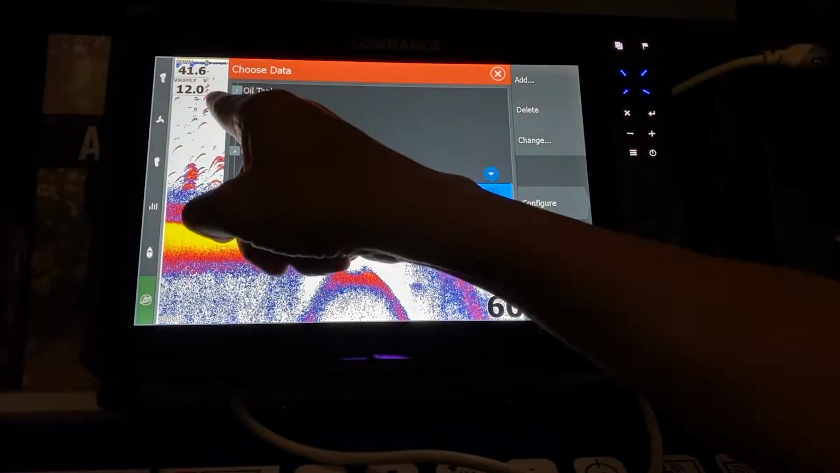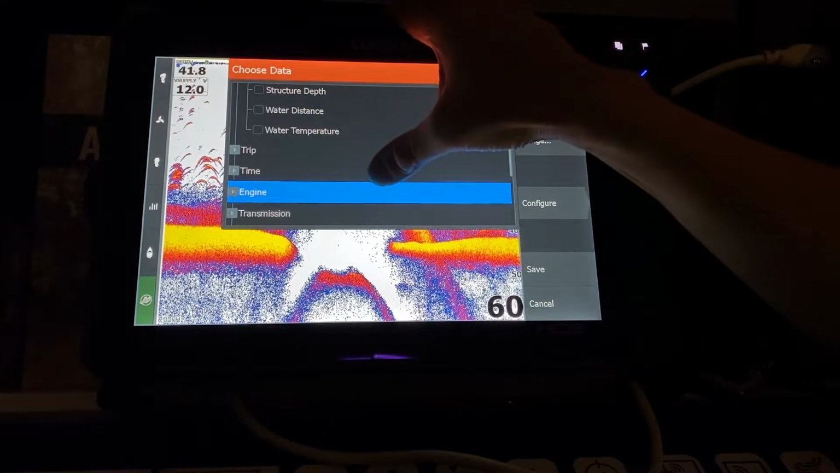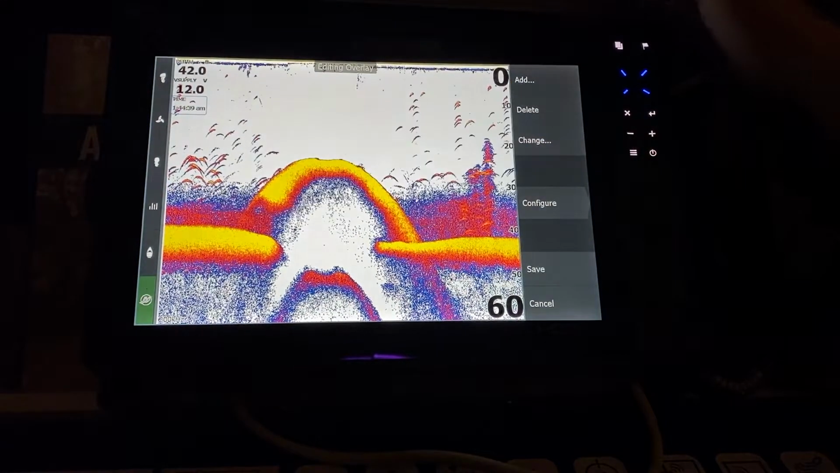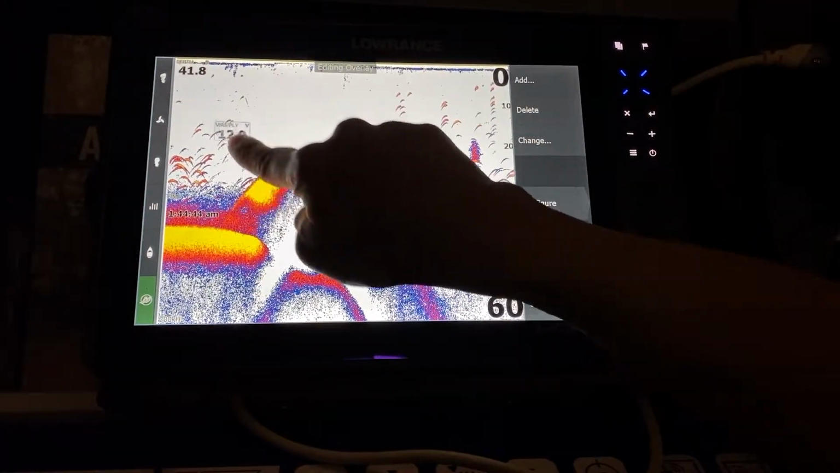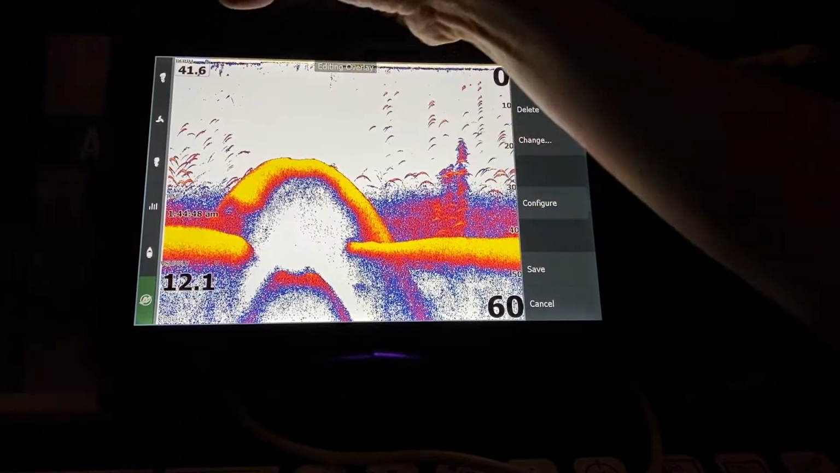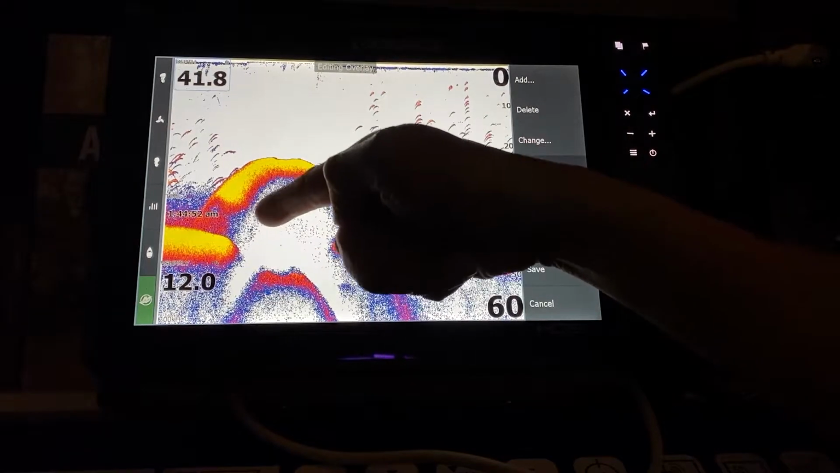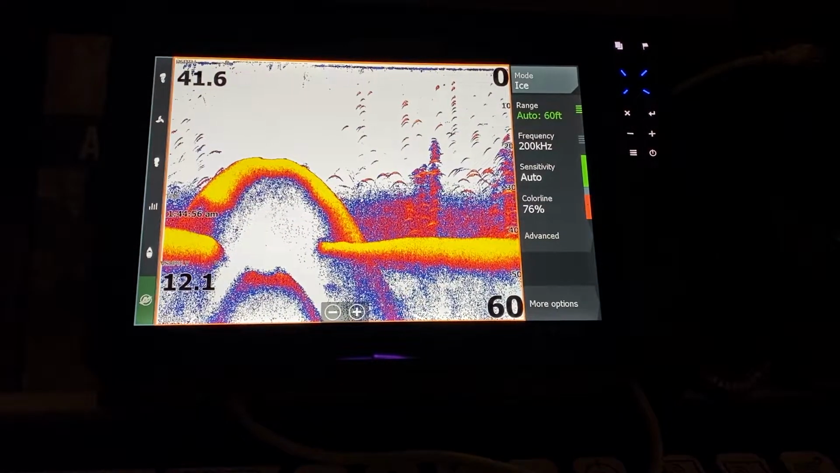we have our supply voltage, we put on our time of day because it gets dark early, so we'd like to know what time we're ice fishing at. Make the time bigger, move it down here, battery supply, move it down here, make it bigger, and make the depth bigger so we can see it. So we've got our depth, our voltmeter, and our time of day. Save it.